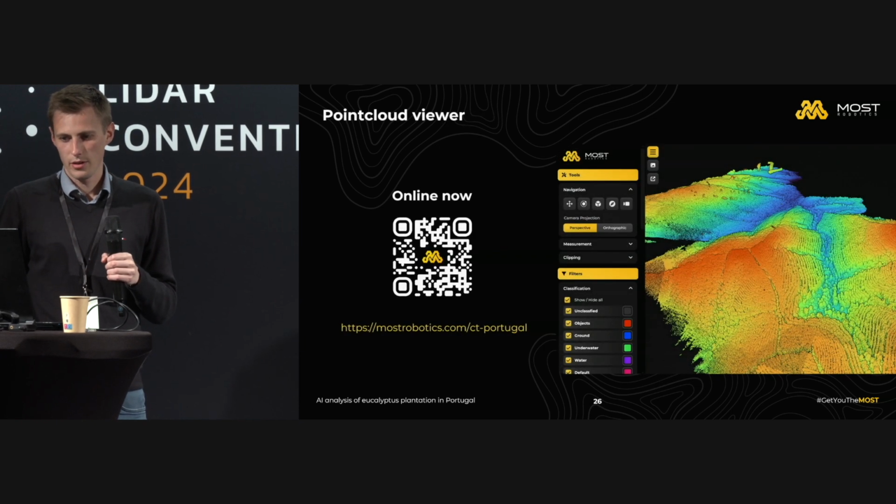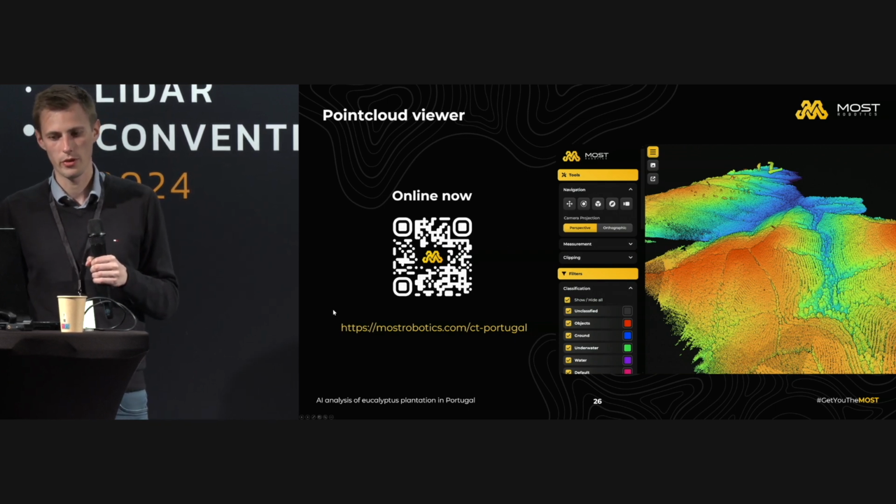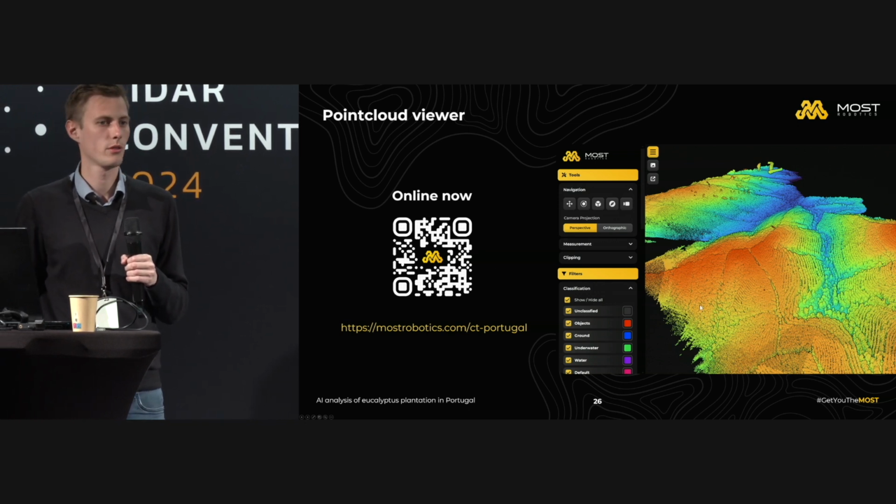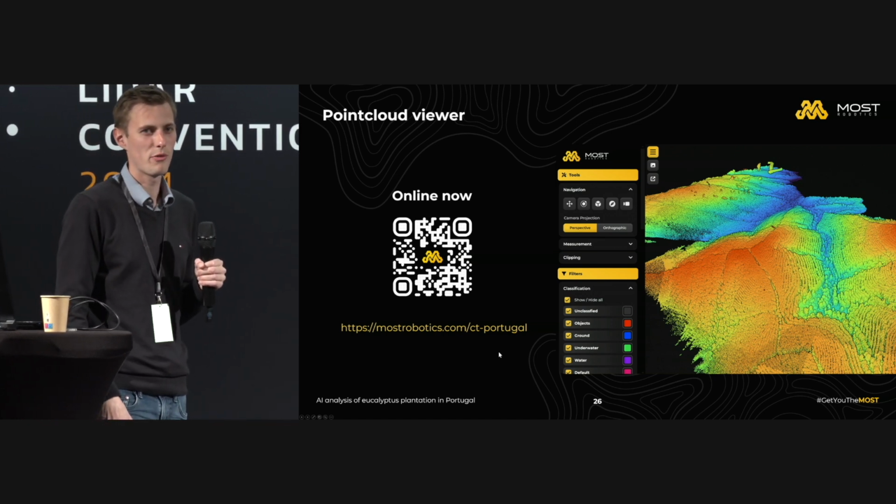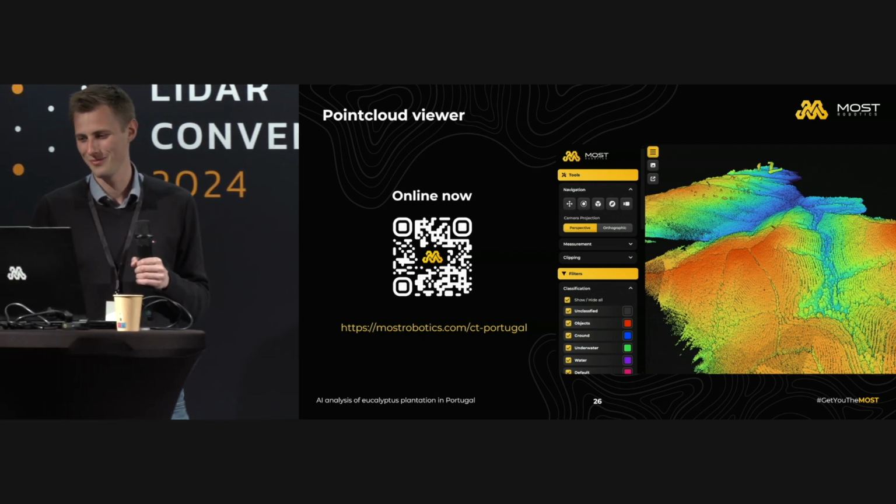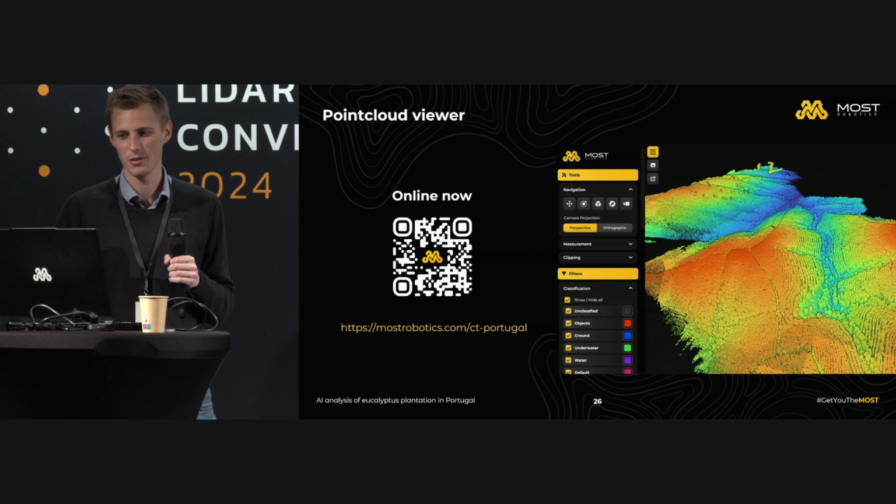So, as I mentioned, if you want to have a look at our point cloud viewer, you will find the point cloud with this link or with the QR code, and then you can do your own measuring stuff directly there. It's not that well optimized right now for your mobile phone, so maybe you can scan it and have a look on your computer later. It's much better to have a mouse to zoom in and out.